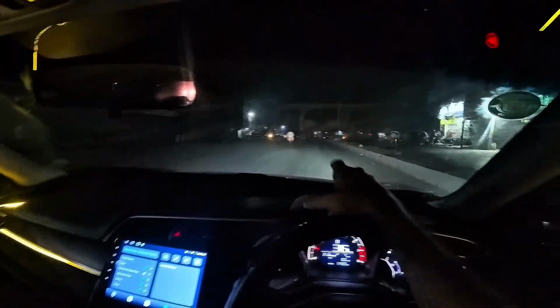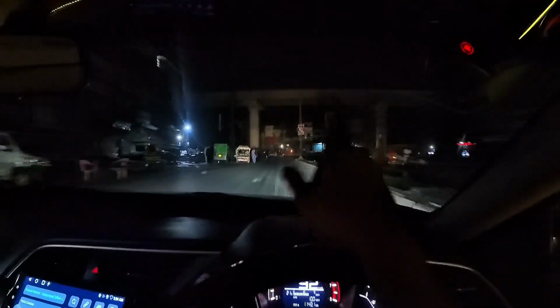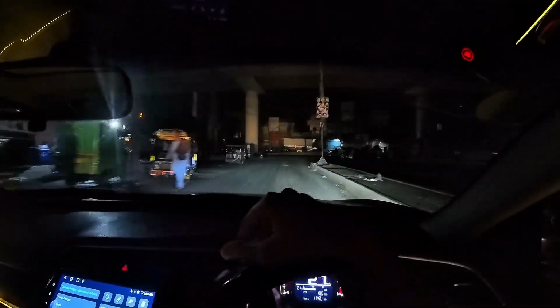So we are on the GT road. This is the GT road. You see this orange line metro train on top, this track over on the top you see. So this is Lahore. This is our home turf, guys. Didn't realize it's gonna be such a long day with a drive ending in Lahore.